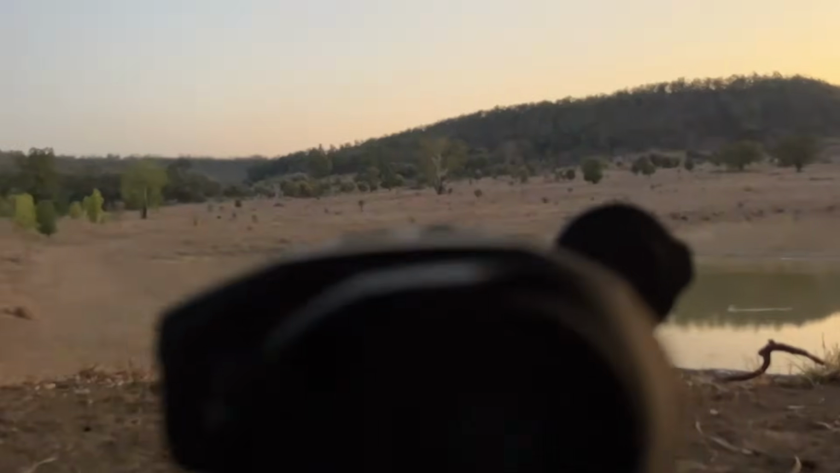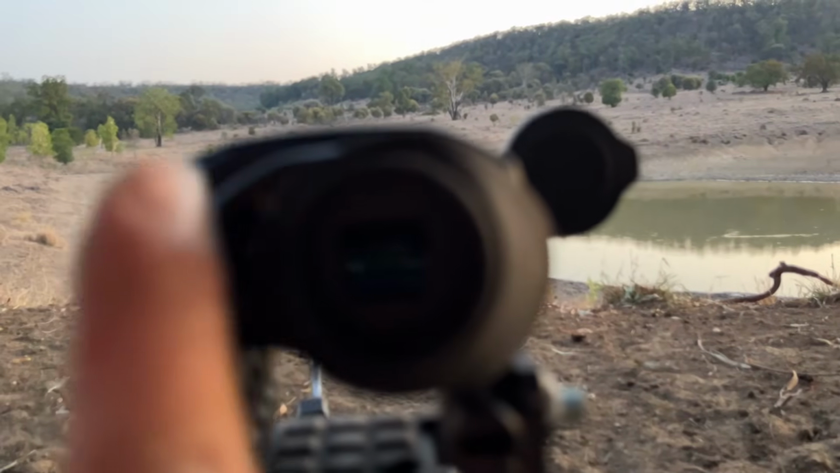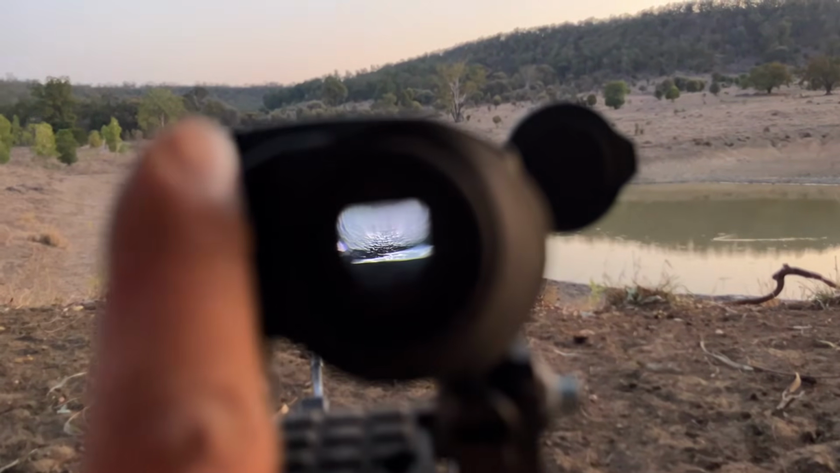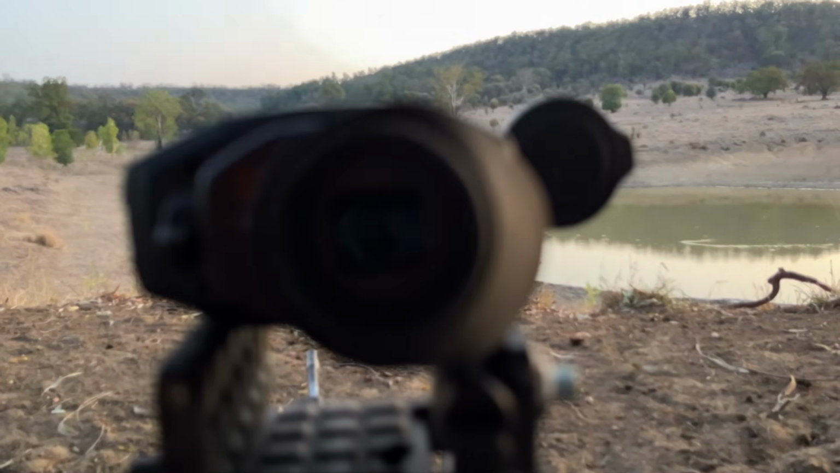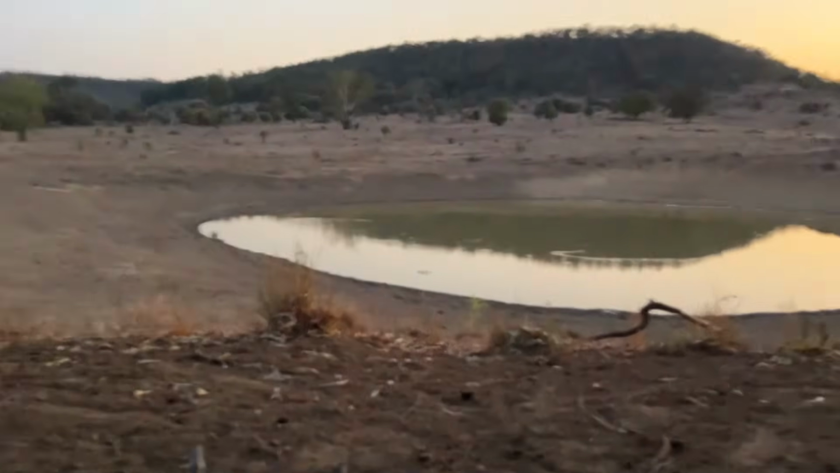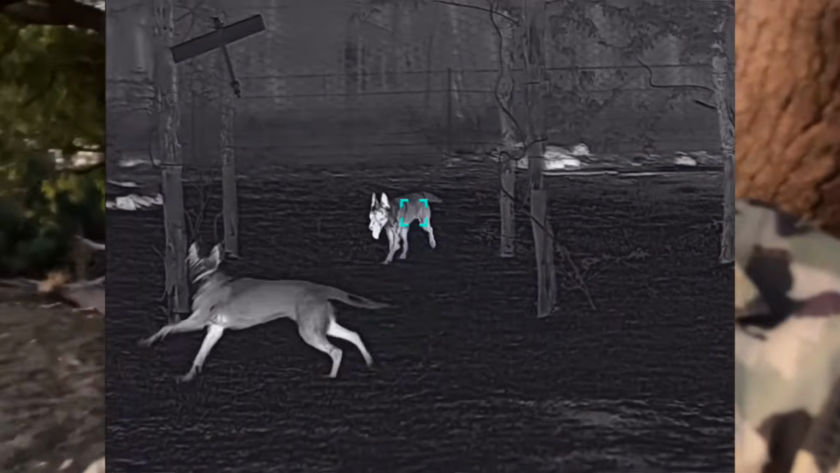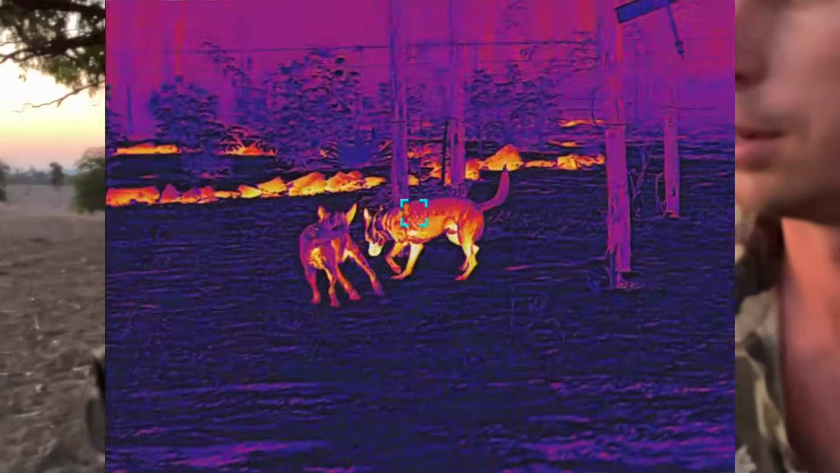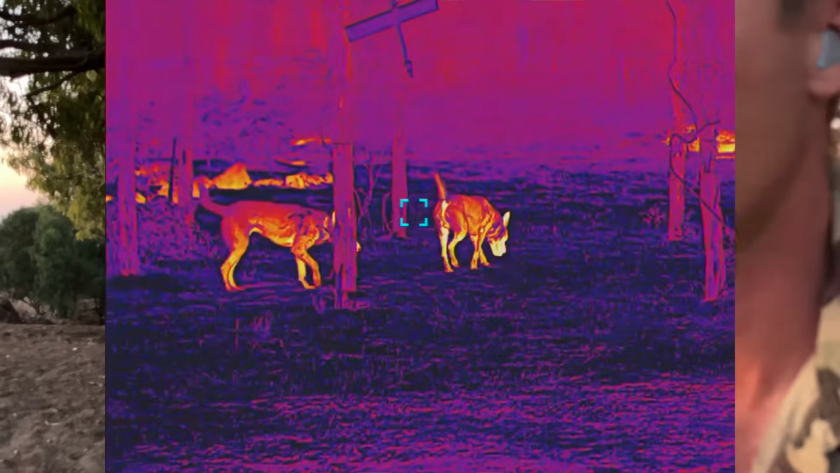So if I take your face away from the here, the screen turns off. If you put your face up here, do something close up again, it turns on. Take it away, it turns off, which I find is really good. So that's the basic functions of the FH35R Finder from InfiRay.